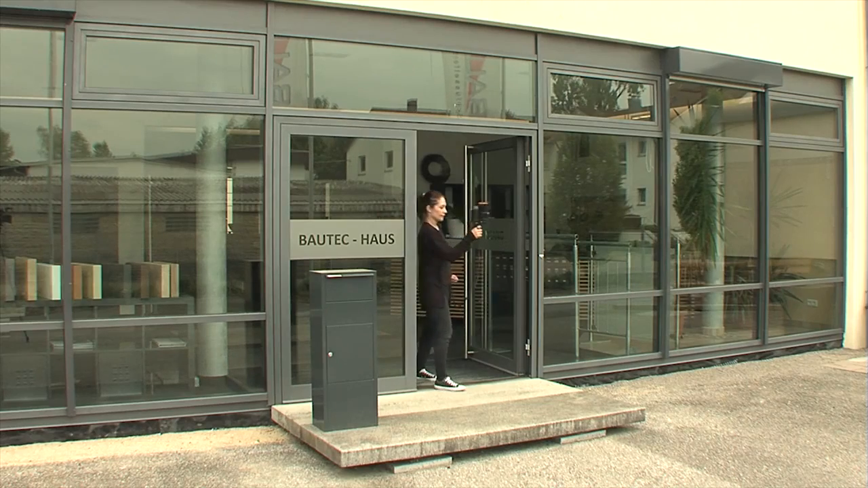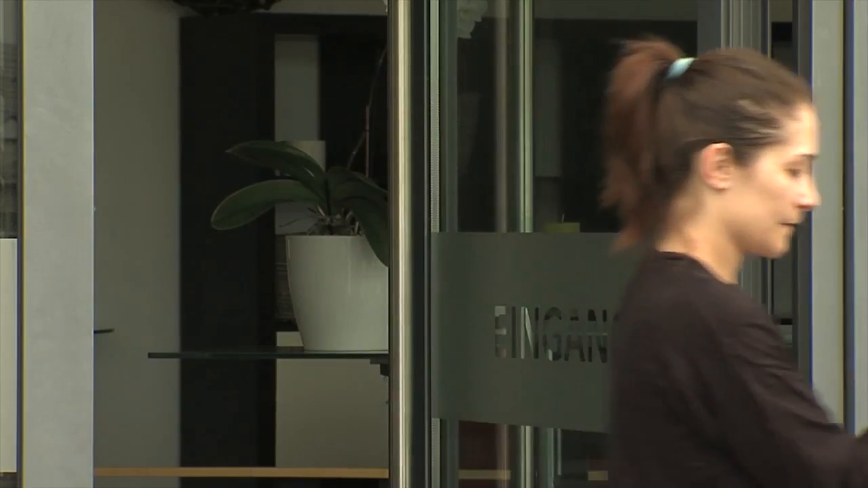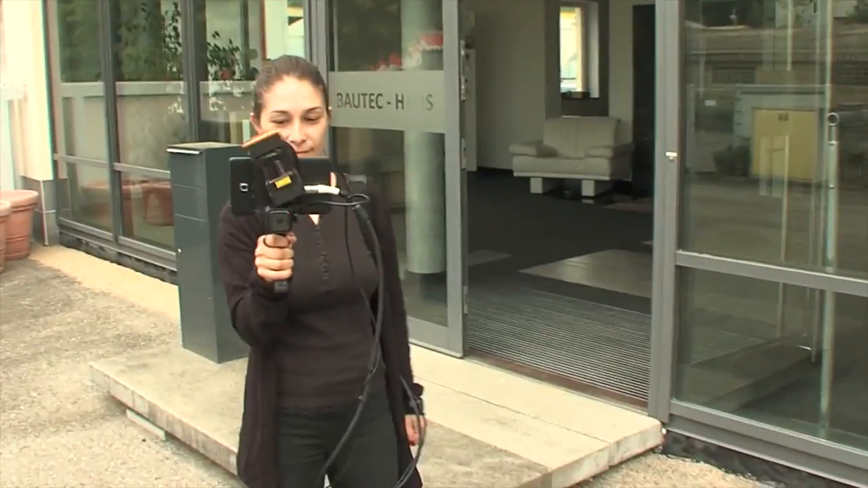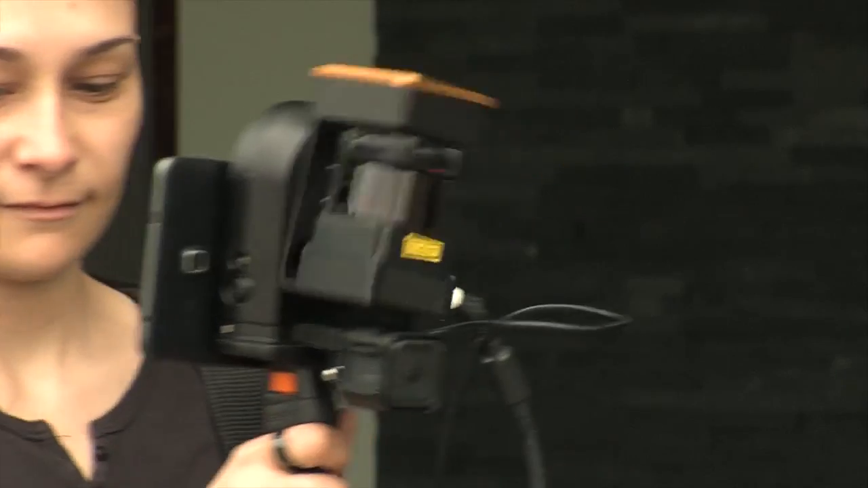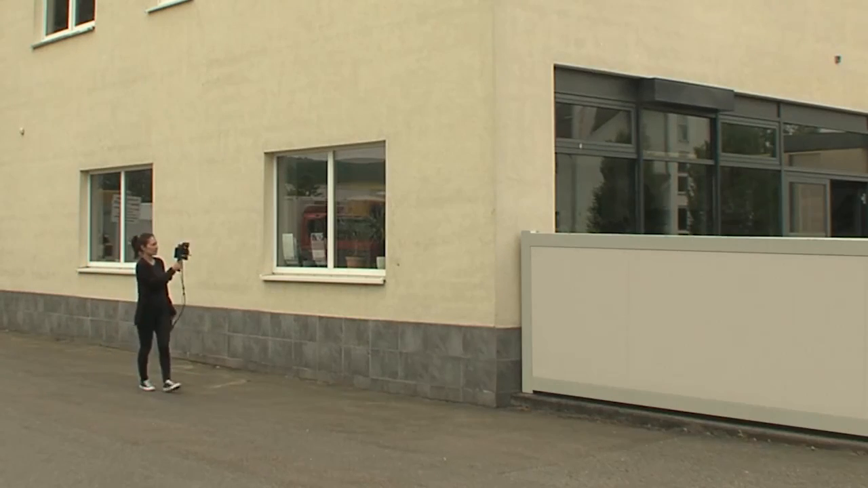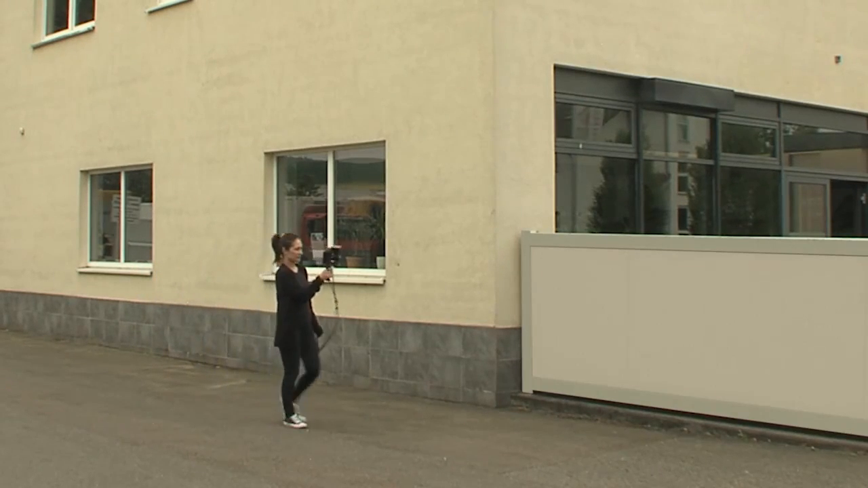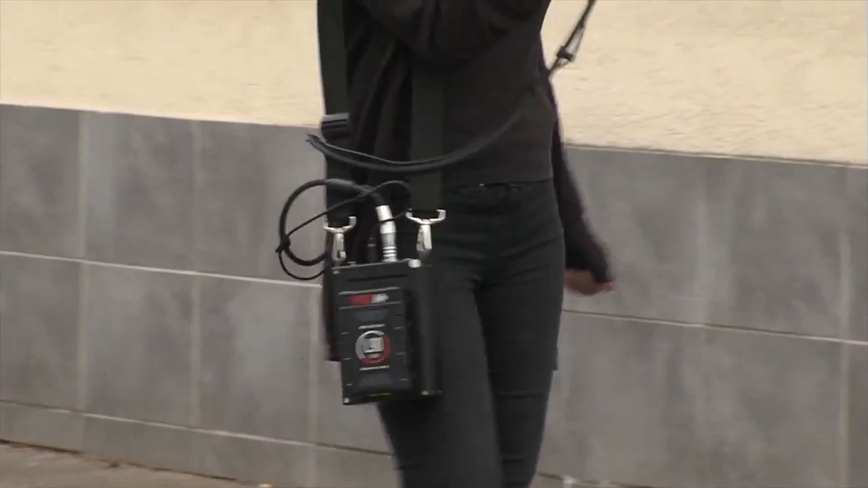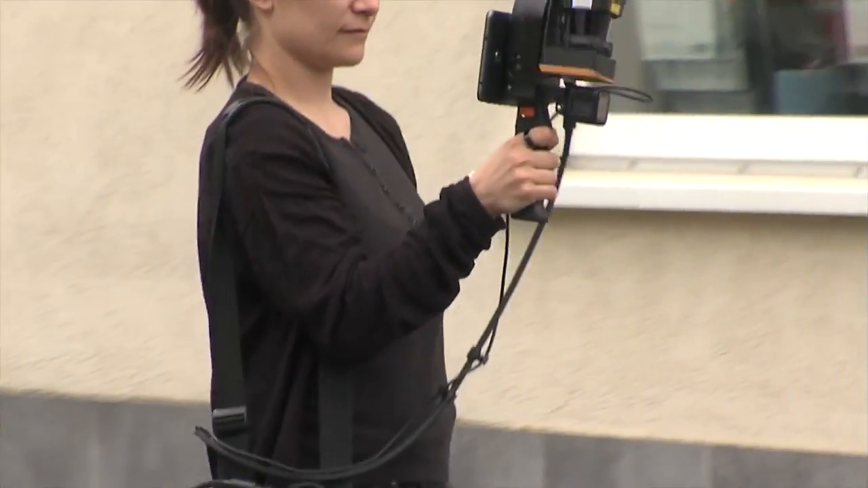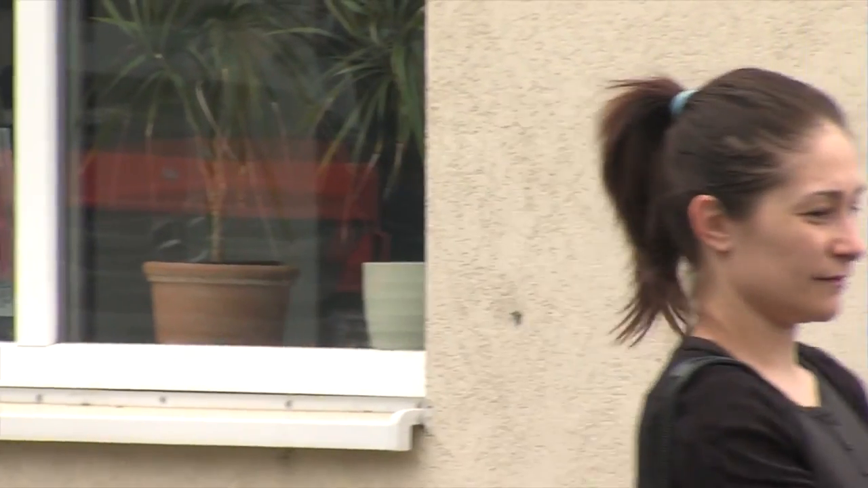Scanning outdoors is also no problem with the ZEB-REVO. The ZEB-REVO captures all building details within a radius of 15 meters. Therefore, the ZEB-REVO is ideal in obtaining a high-resolution point cloud of a building in a very short time. After completion of the scan, the ZEB-REVO automatically compresses the collected data and transfers it to a USB flash drive.